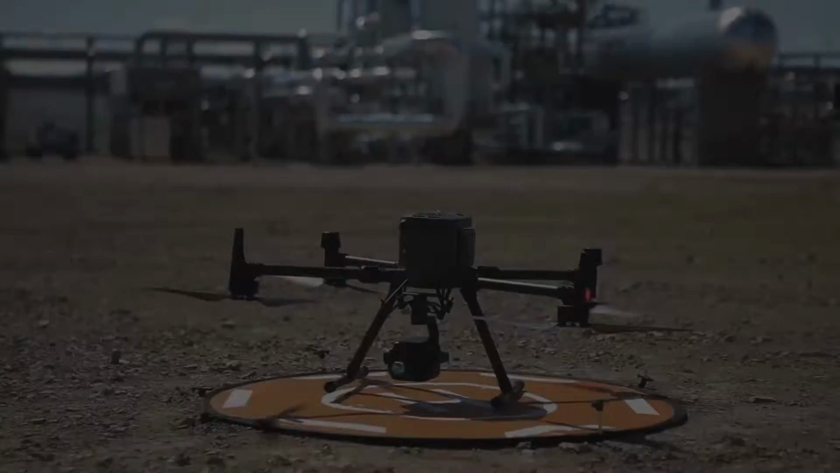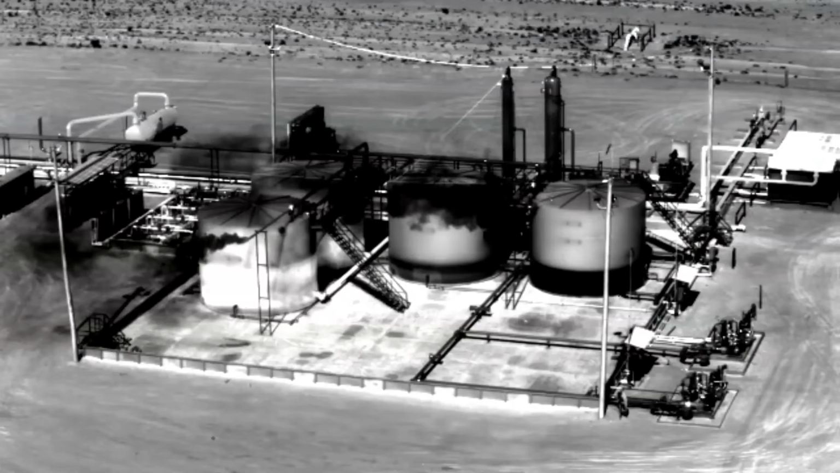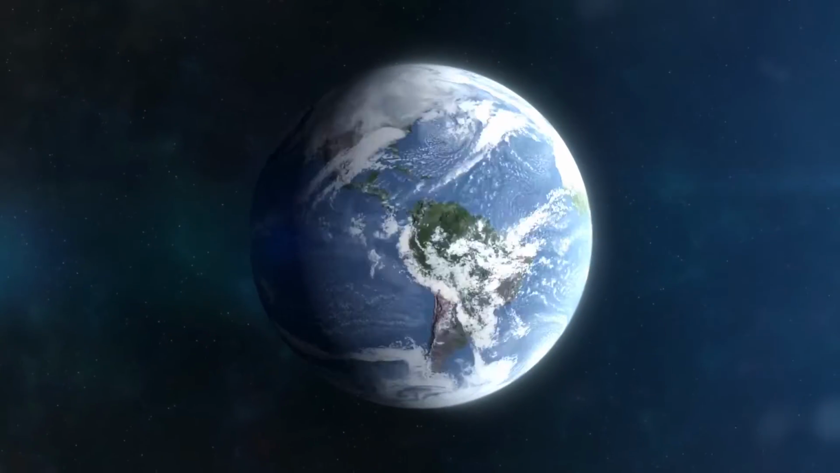As infrared technology gets smaller, lighter, and more capable, unmanned aerial vehicles are going through a similar evolution. When the two technologies align, like they have with Sierra-Olympia Technologies and optical gas imaging, we see powerful solutions for urgent global problems.